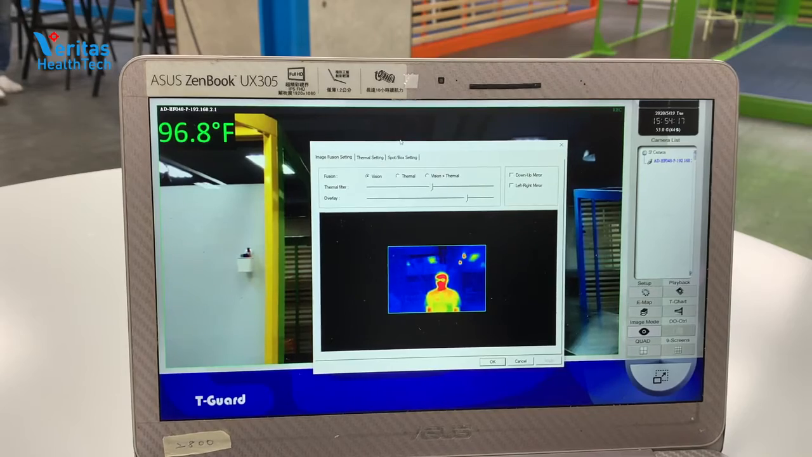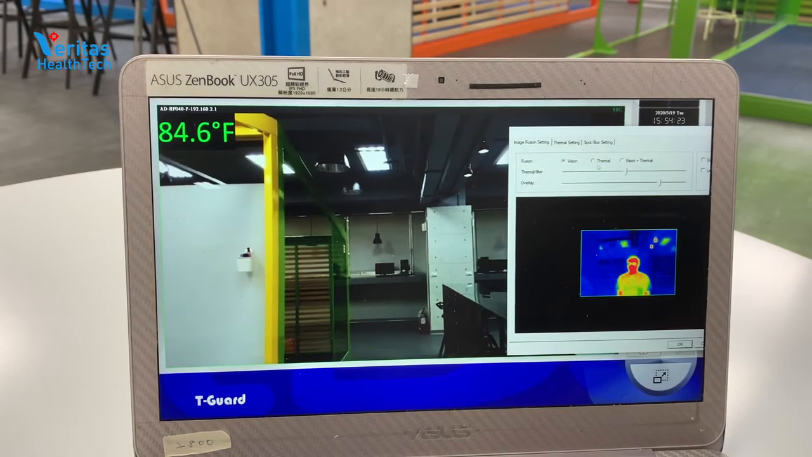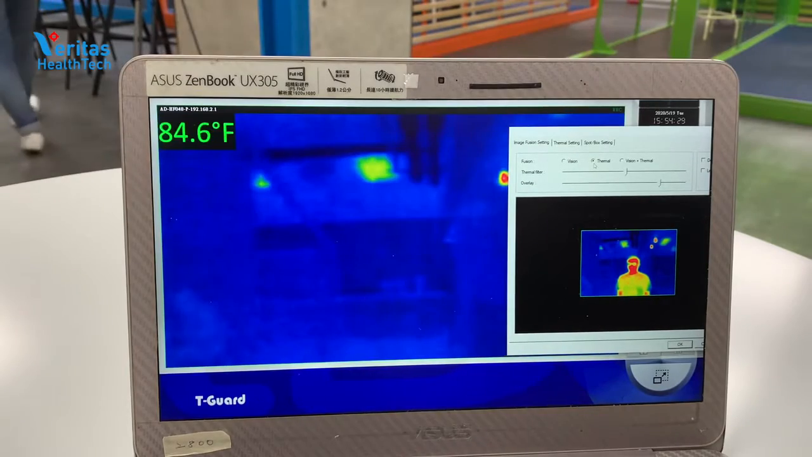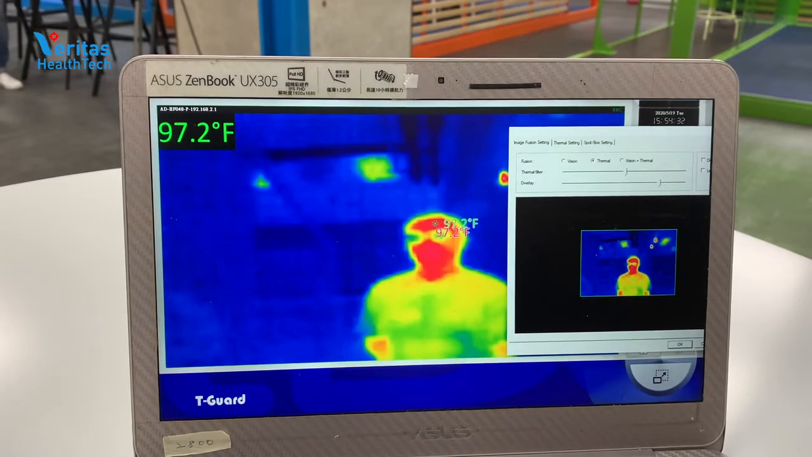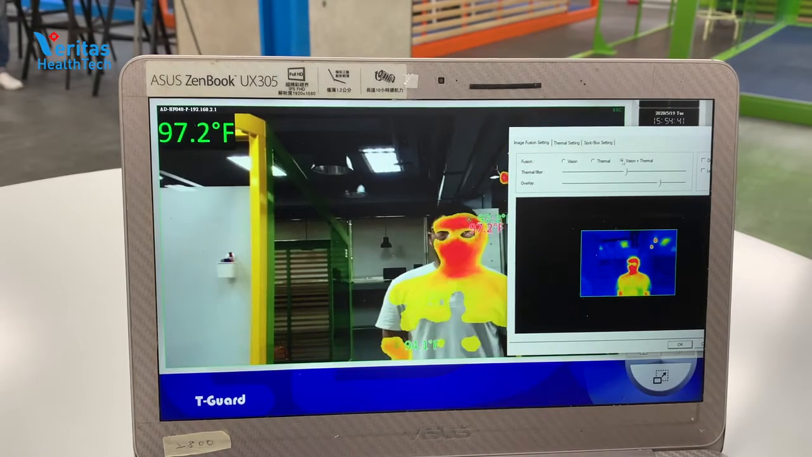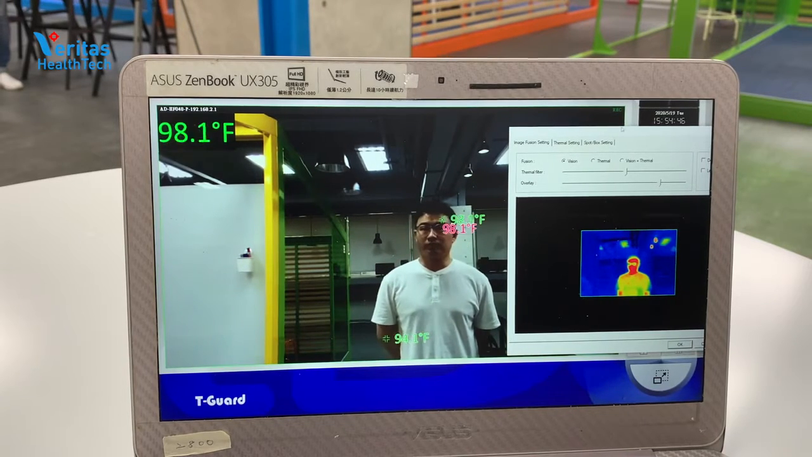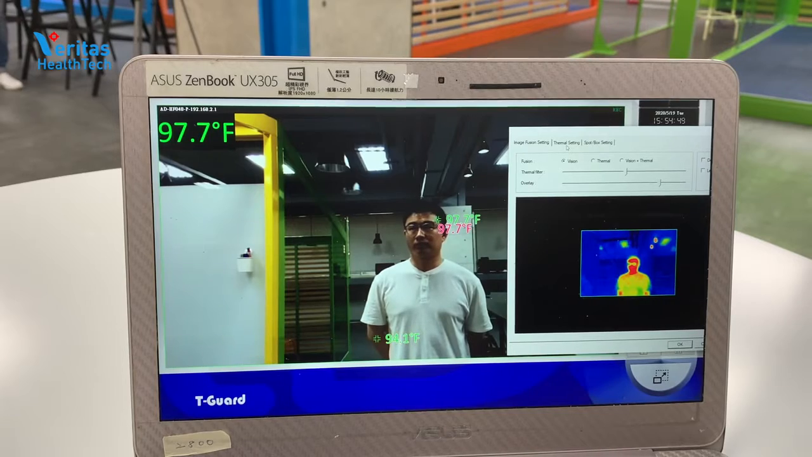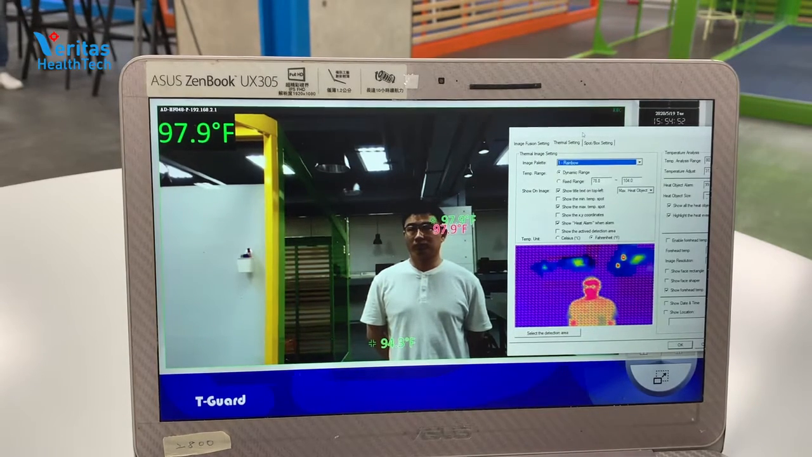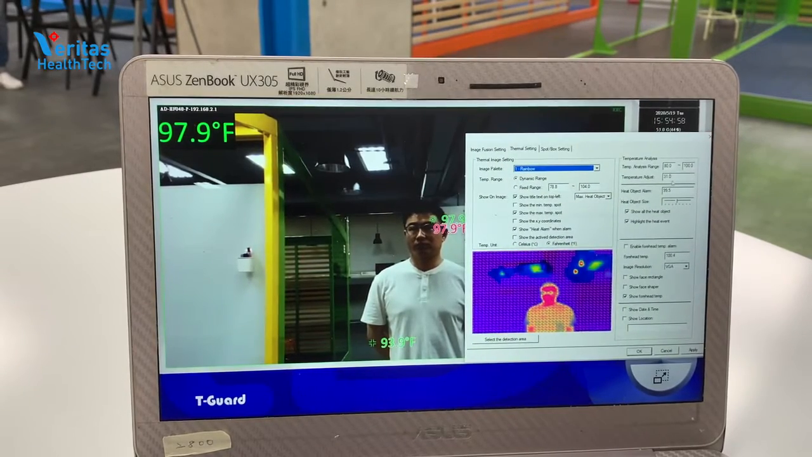Now, I'm going to show that this has 3 temperature visual settings. The first one is just your regular optical with the temperatures on the top. The next is a thermal, where you see different temperatures, red being the warmest, then yellow, and blue being cold. It also has a temperature reading, which is where it's different than just a thermal camera. Lastly, we have Vision Plus Thermal, which is the optical image with the thermal image placed on top of each other. That gives you an interesting perspective, because it also gives you the actual degrees as well.